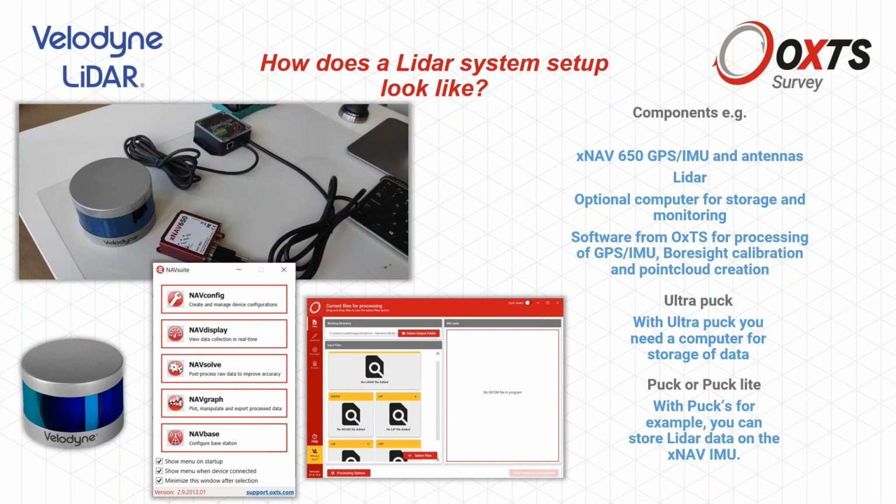The interesting thing is you saw examples from a PAC dataset. If you use, for example, our PAC VLP16 or VLP Lite for UAVs, with PACs, for example, it's quite easy to get the data handled just by the OxTS IMU XNAV. With the data rate, you can go for a while and get the data stored directly in the IMU system.